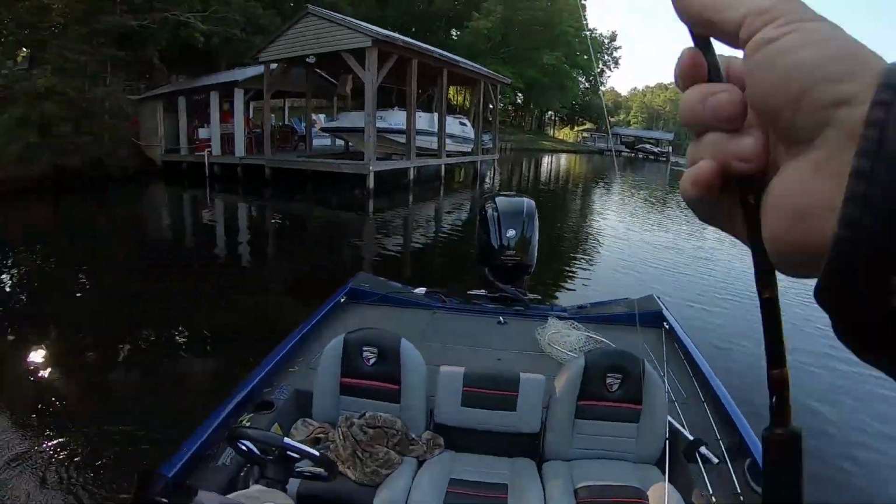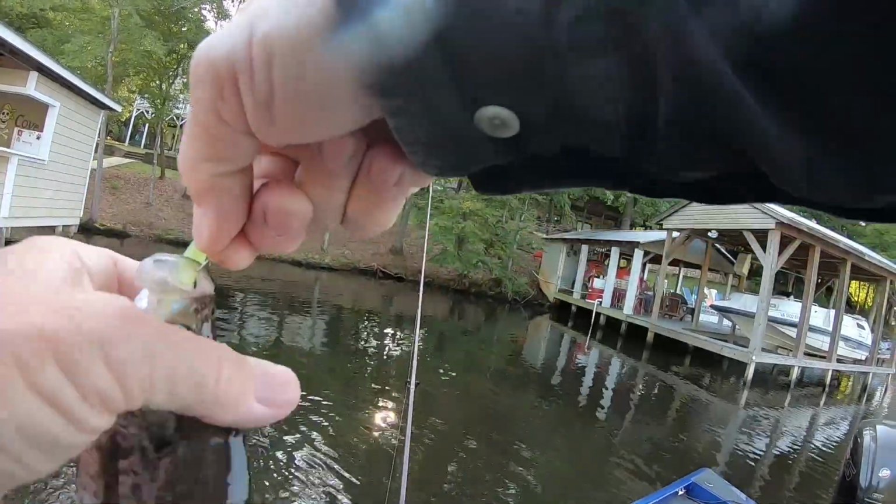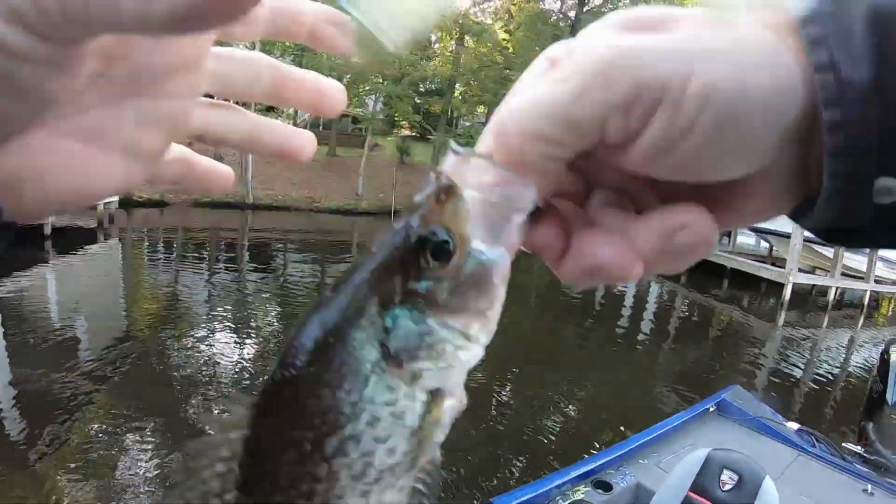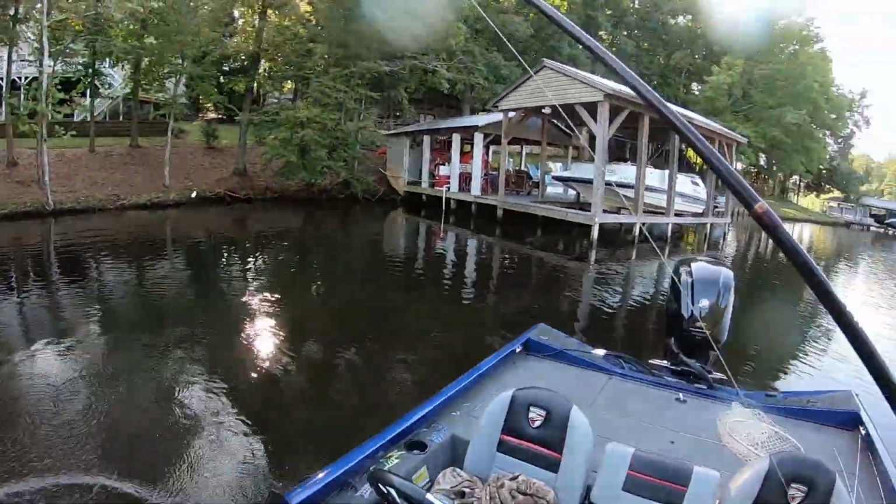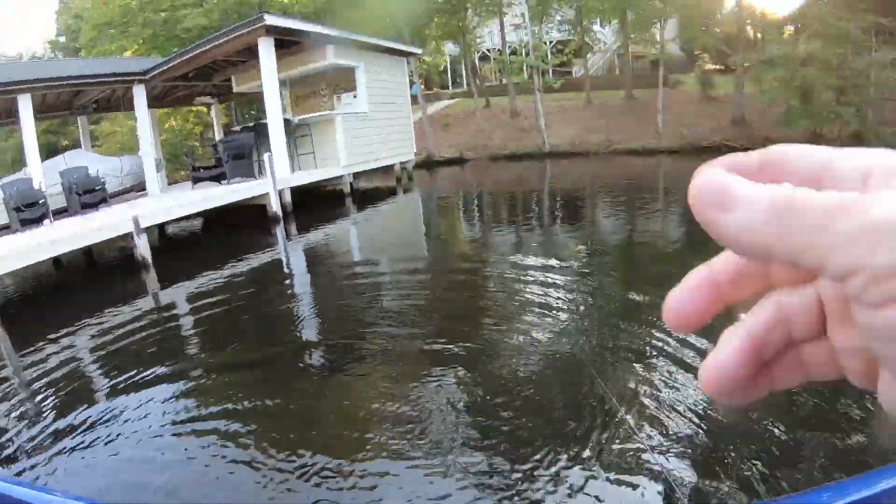Bam, bam. All right, guys, they like this little Tweety bird. I might throw something else here, then I'm gonna go on. Once you catch a few here, I don't know, 5 or 6, they catch on to you, and they're getting a little harder to catch. Now, switching colors makes a difference. I can switch colors, catch another one. That's what I'm gonna do now.